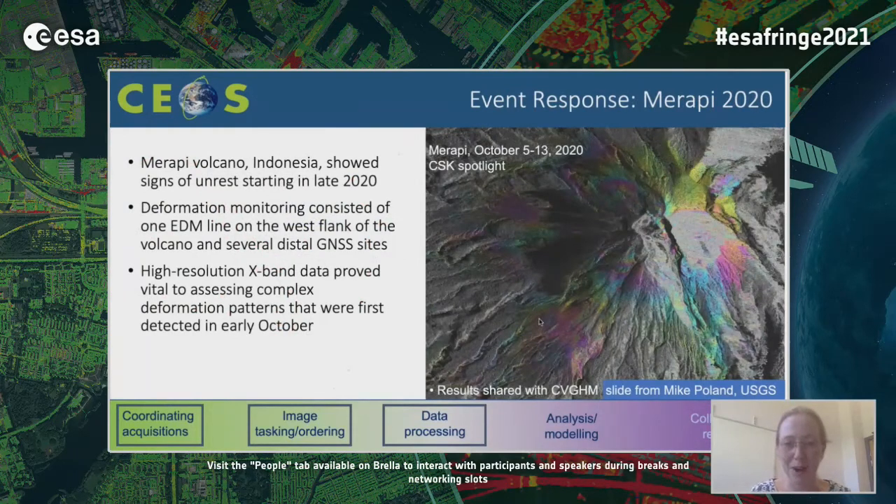Starting off with Merapi, the interferogram on the right is the COSMO-SkyMed spotlight image from October the 5th to the 13th of last year. Merapi started showing signs of unrest in late 2020, and the local deformation monitoring consists of an electronic distance meter line on the west flank of the volcano and a GNSS network. The challenge with that network is that a lot of it is quite distal from the volcano summit itself, for obvious reasons. Instruments are likely to be destroyed in frequent eruptions.